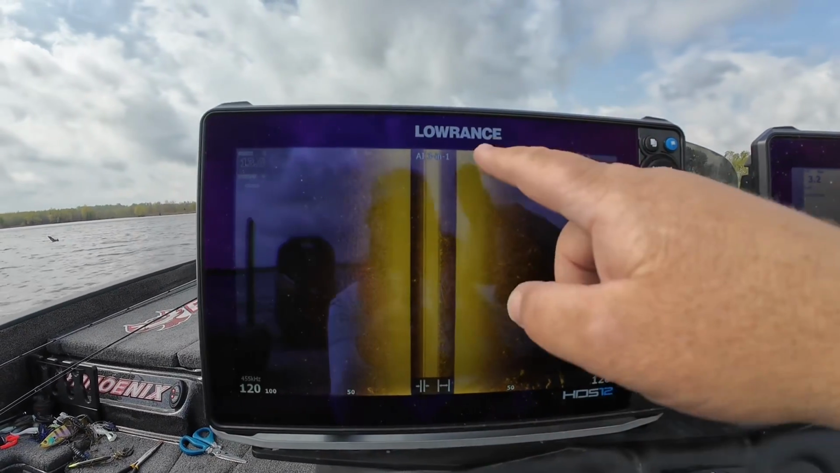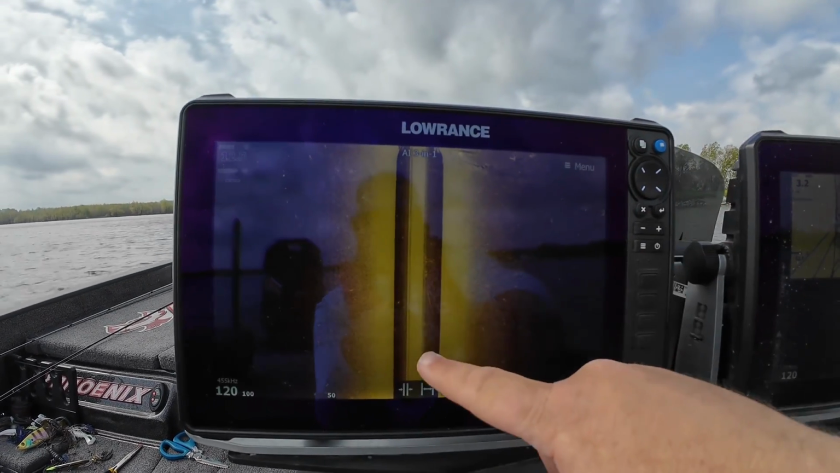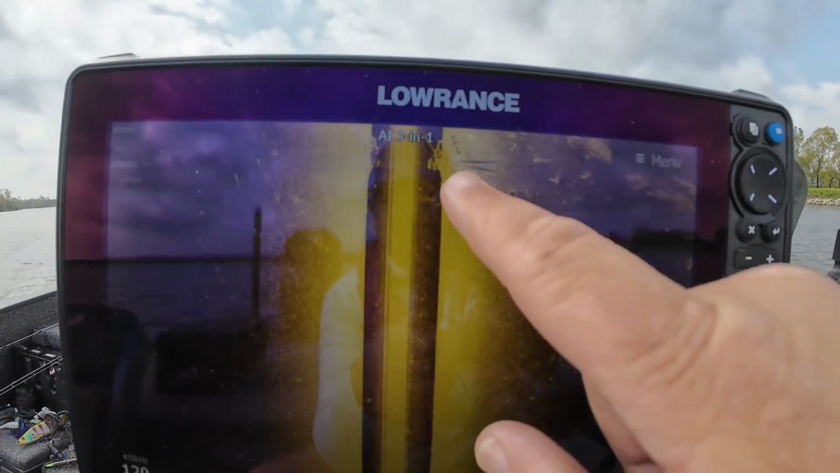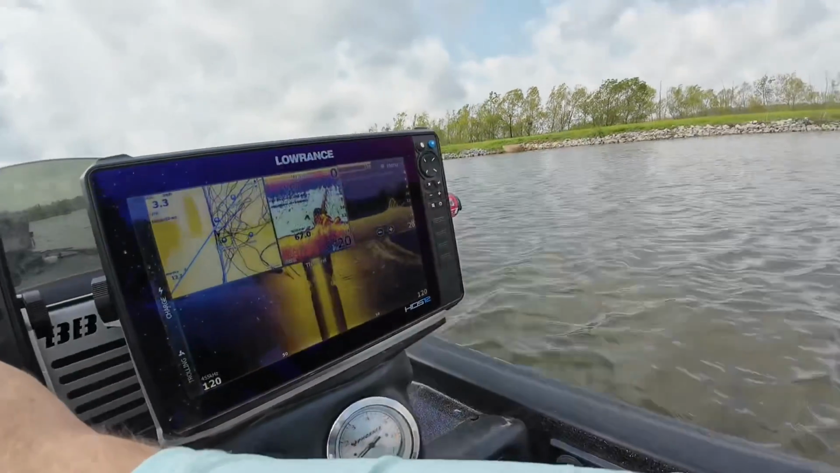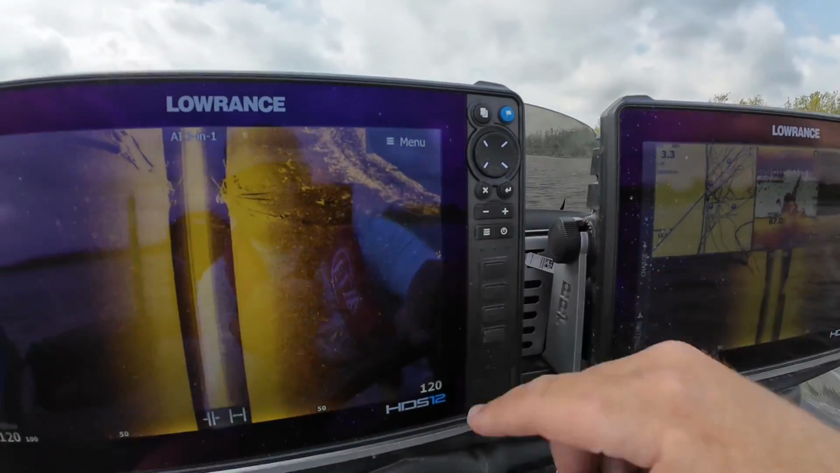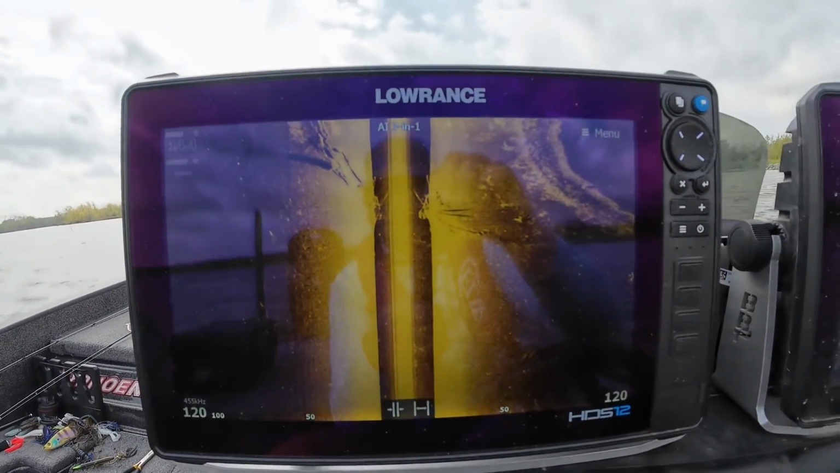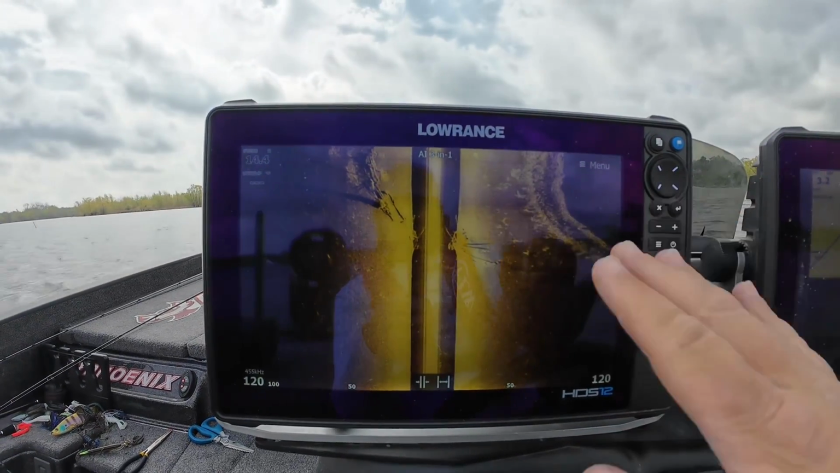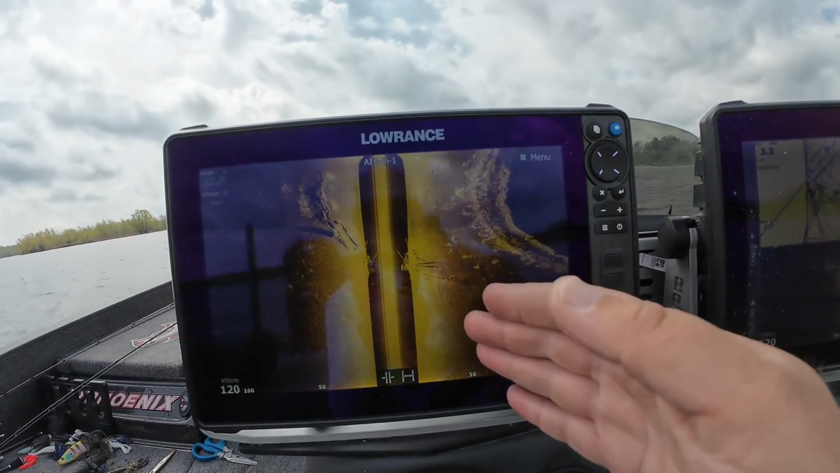All right, and it's starting up here, like this is where the boat is right now, and this is kind of like where the boat has already been. So right now we're going over kind of a hump, and we've got some trees on it. You can see the shoreline here, because we're out to 120 feet is our range, and there's all kinds of stuff going on here. So that's what side scan really is for, is giving you the big picture, to give you an understanding of what's going on down there.